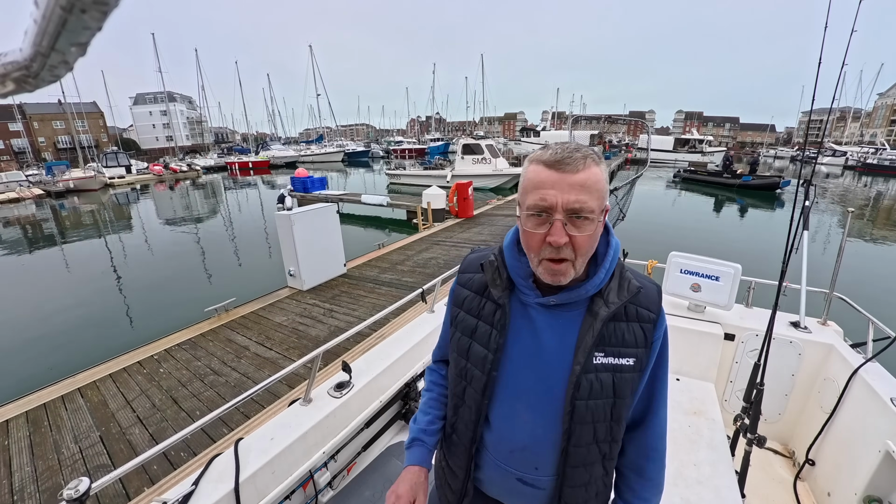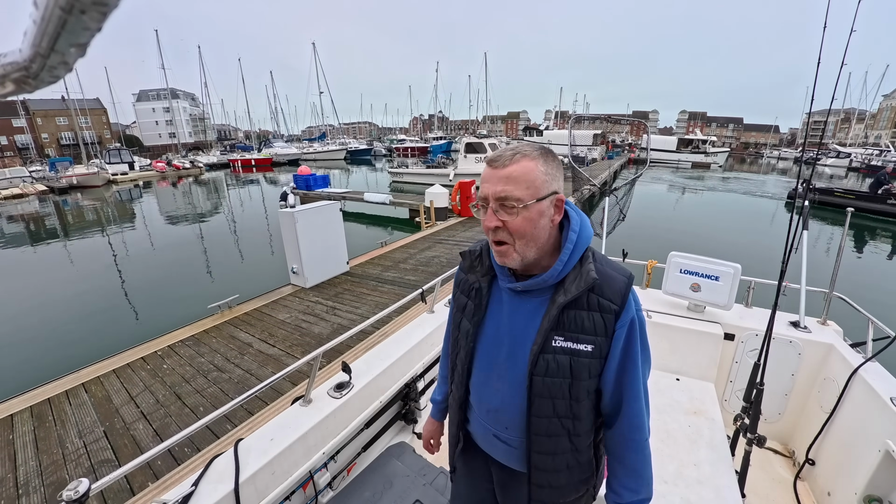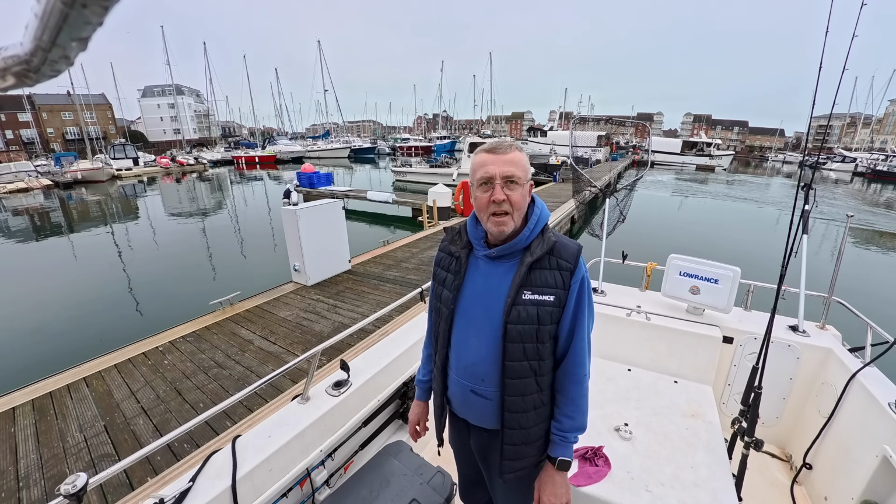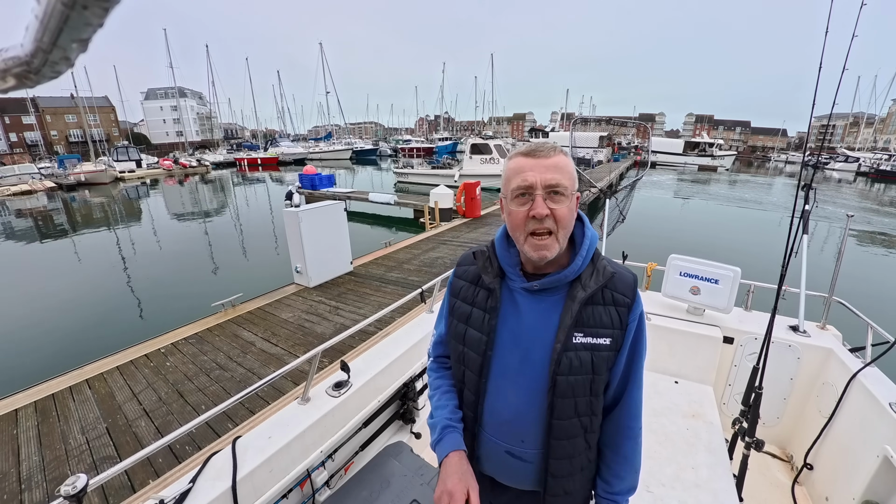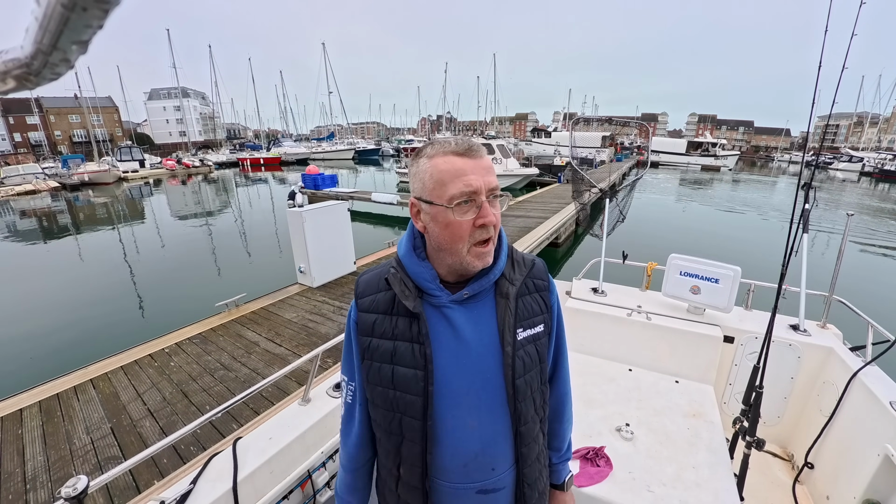Right, so I'm back by the hoist bay now. Thanks very much to Sovereign Harbour for moving me around. I'm going to go and get my lead, plug my batteries in, get the dogs, and the next step will be on Monday morning, getting it into the hoist and round into the yard and do some inspections.